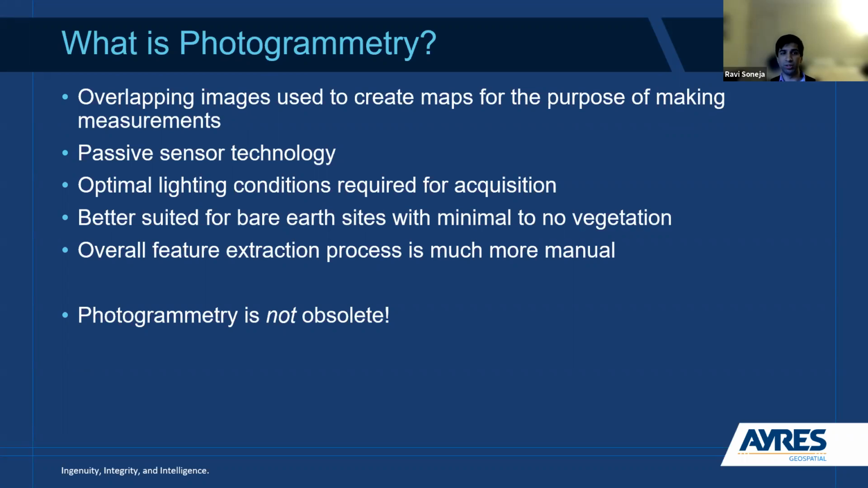It is a better suited technology for bare earth sites with minimal to no vegetation. And the overall feature extraction process from photogrammetry is much more manual than it is from a LiDAR perspective. Even with these, what really could be looked at as limitations of the technology, it really doesn't mean that photogrammetry is obsolete.